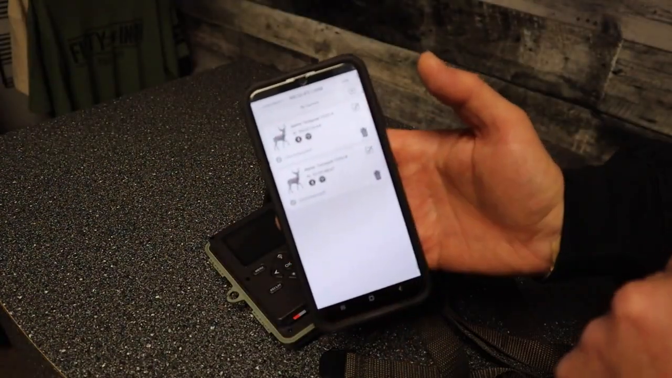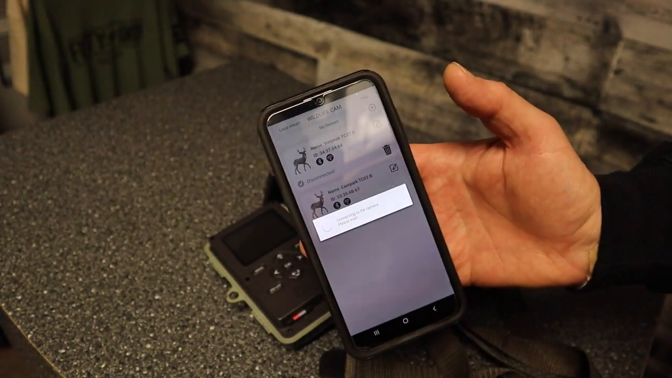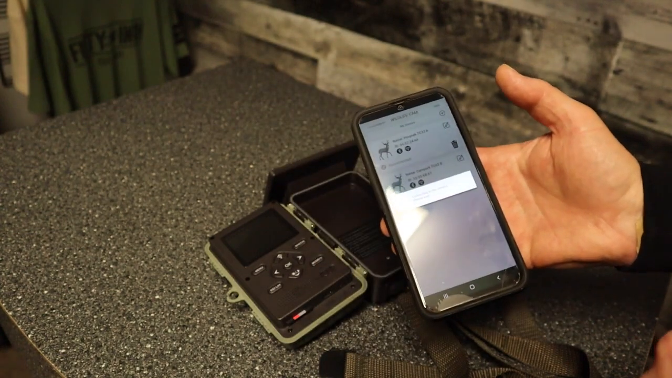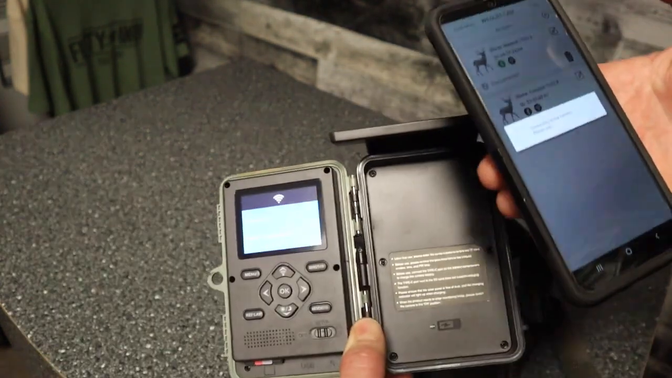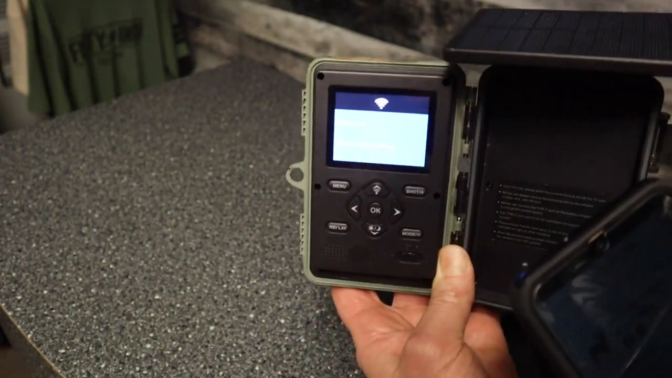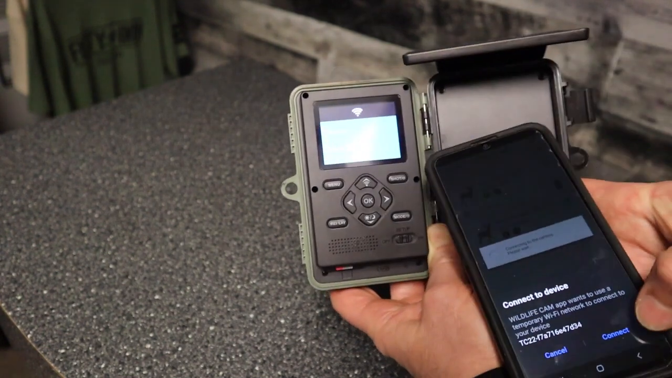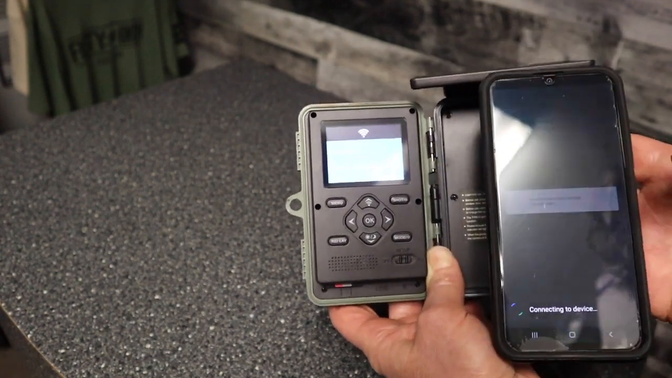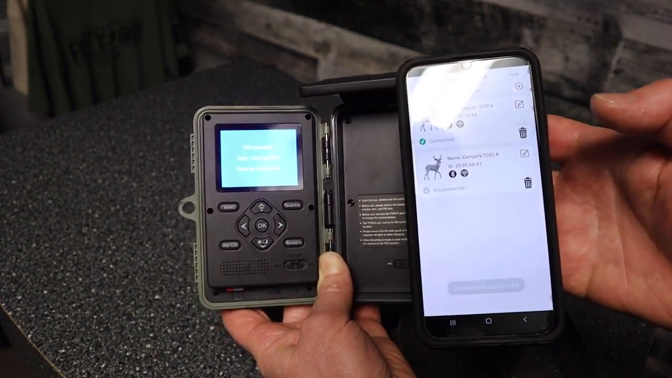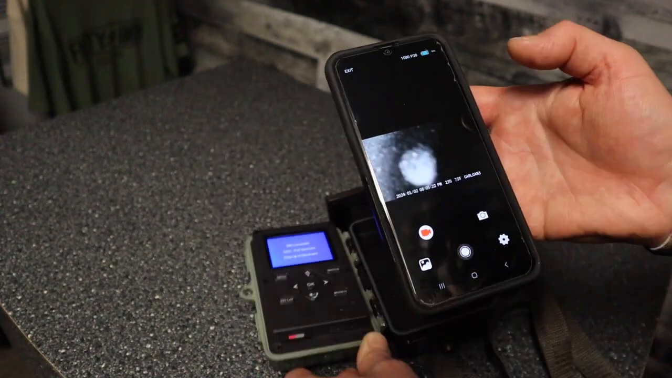So it opens up. I have two different options there because I have two cameras on this app. So this is the Voopeak camera. I'll just pick that, and it's going to start connecting. I don't know if you can see that there on the screen. And then on my phone it's starting to connect. So yeah, connect. There we go, we're connected. So now we're in the app here.